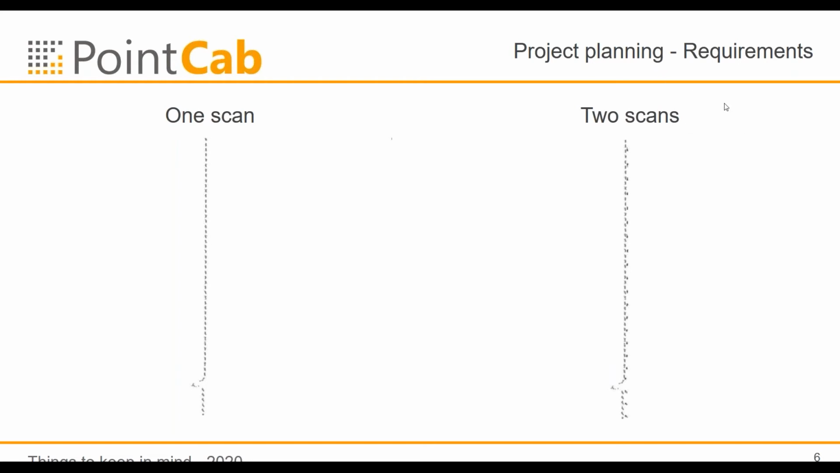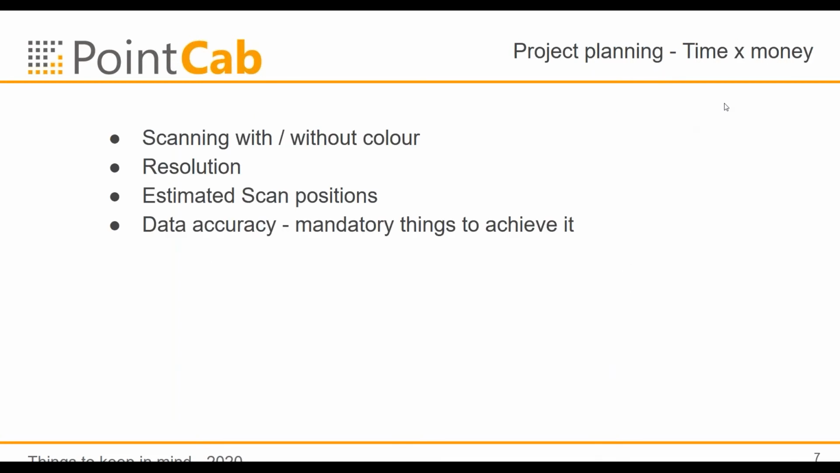Okay, then after the project planning and the requirements, let's talk about time equals money. When you have discussed with your customer if you need color or not, and you know the point density your customer wants from you, so you can decide on which resolution you're going to scan, what are the distances you're going to scan. Then you have to estimate how many scan positions you are going to need. Are there a lot of dead ends? Are there things where you need more scan positions to capture it more accurately, more densely?